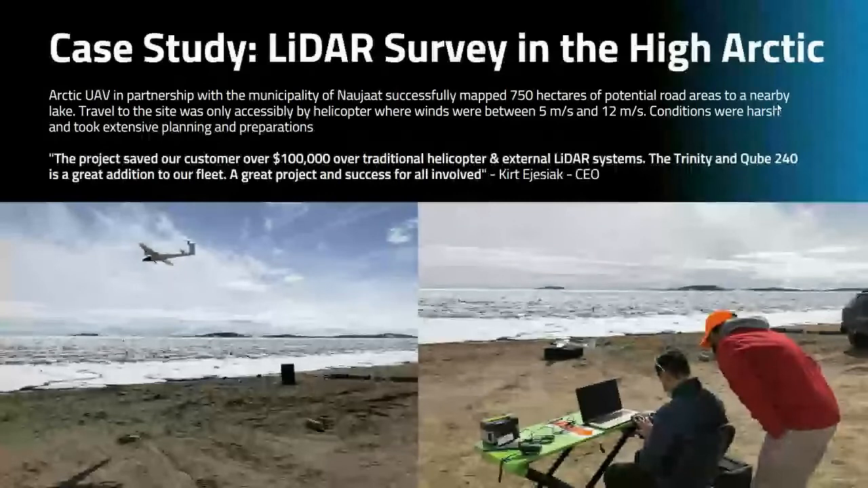So the problems with this mission was that the travel to the site was only accessible by helicopter. We had really high winds and conditions were really harsh and took a ton of planning and preparations. You can kind of see Kurt's quote there where the project saved their customer over $100,000 over traditional helicopter and external LiDAR systems. So it's a perfect use case on why a fixed wing LiDAR unit and the ROI is much, much better than traditional manned helicopter LiDAR data in some situations.